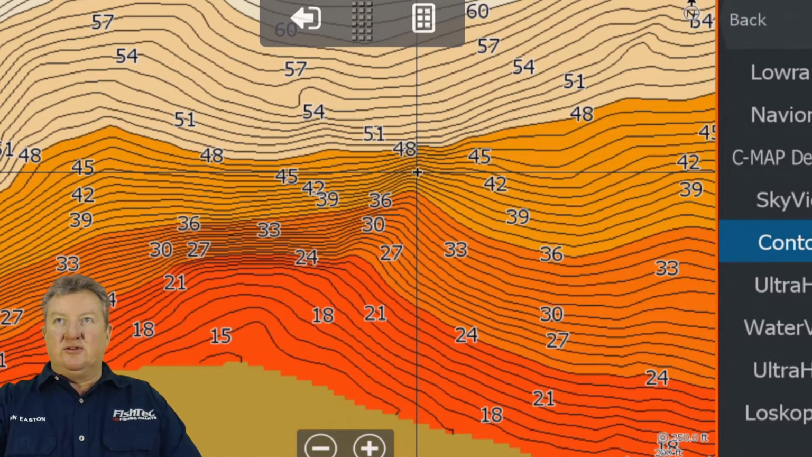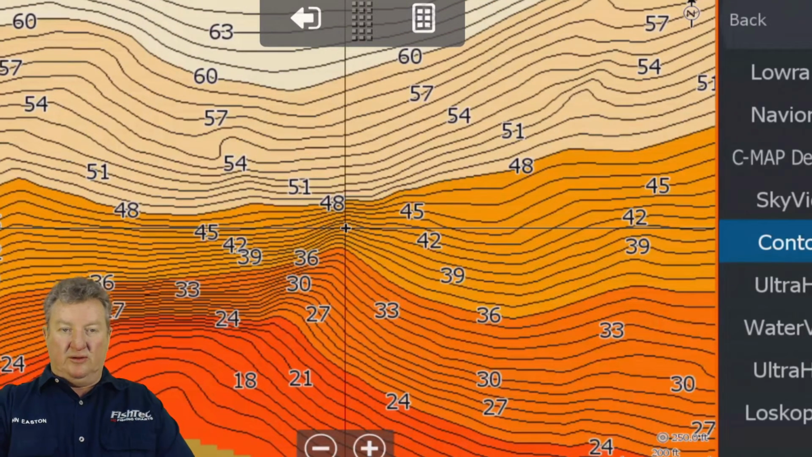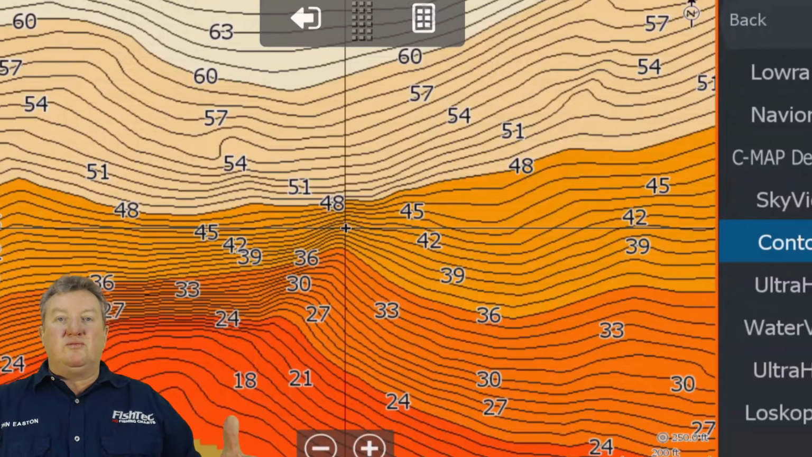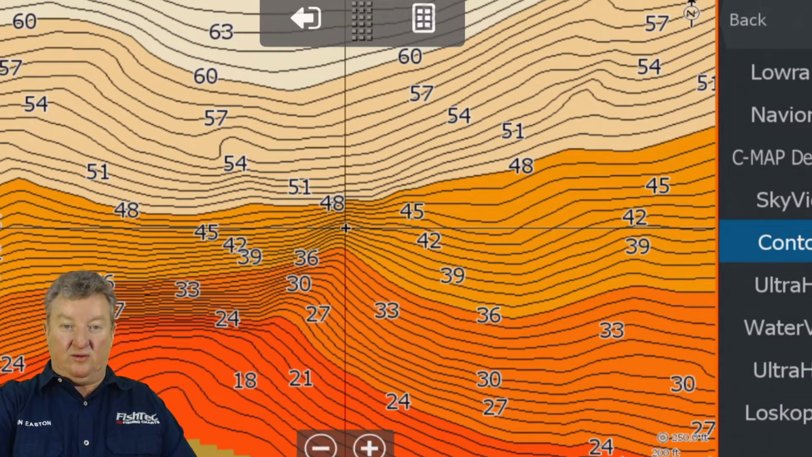So let's zoom in on this and say, right, what information have we got here? Some guys, anybody can go out there and just create a contour chart if they're prepared to do 1,000 kilometers and go through fuel and gearboxes and props and what have you.